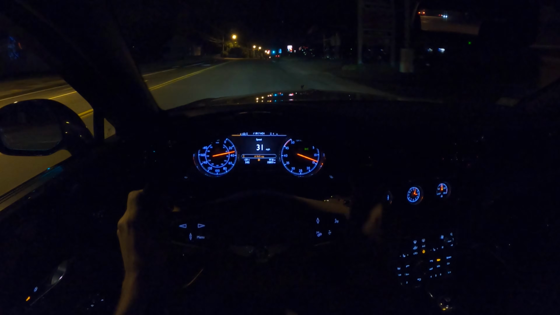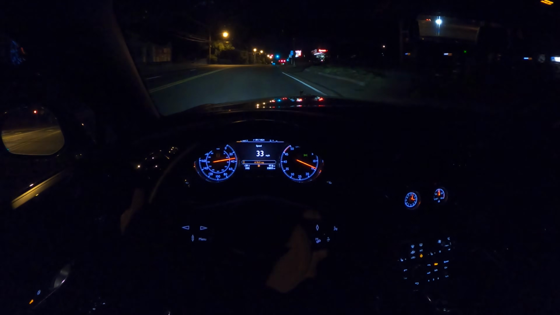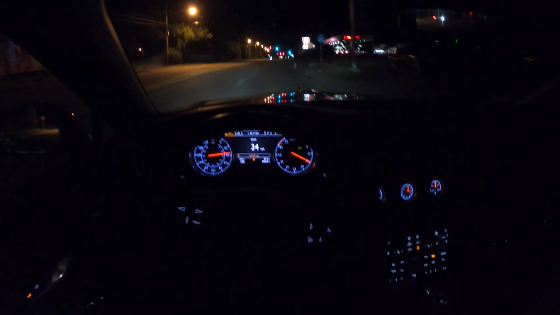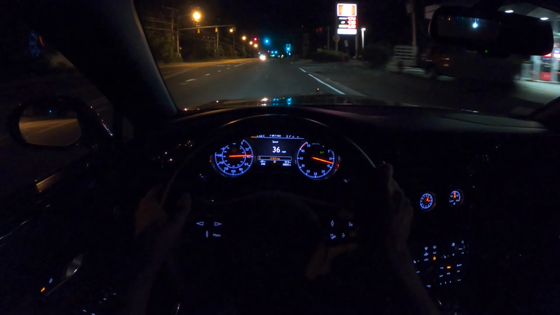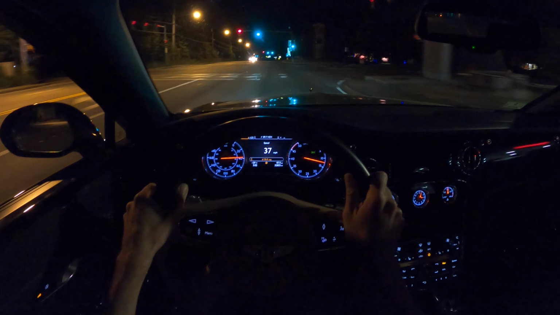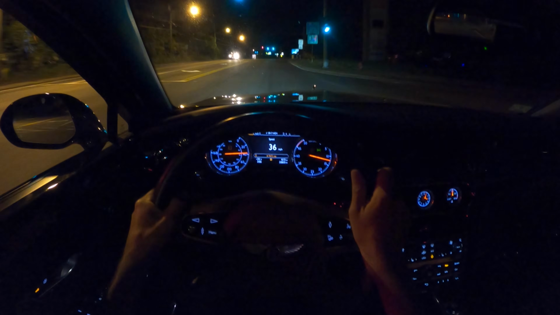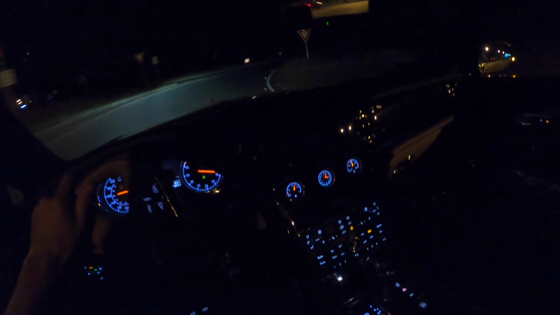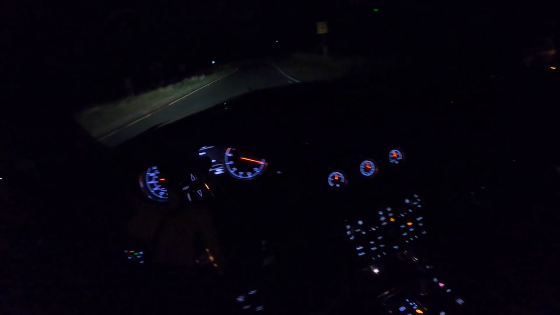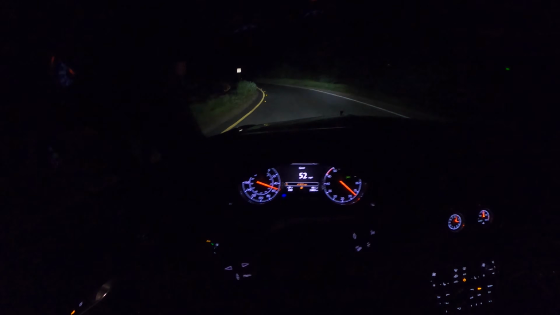Any normal car would probably be lugging the engine, accelerating, or adding any throttle at 1,400 RPM, but not the Mulsanne Speed. It's ready to go. Put it in sport mode. A little bit of tire noise.